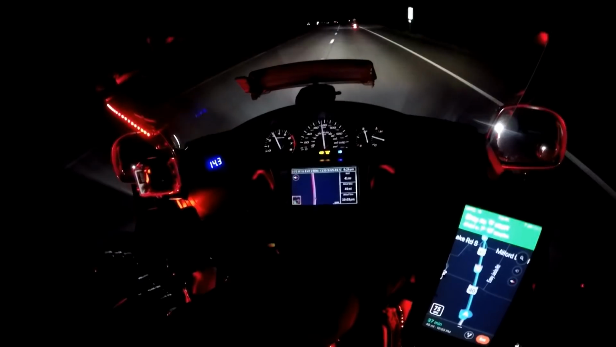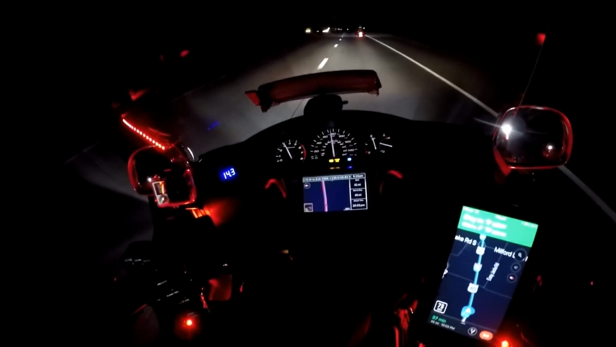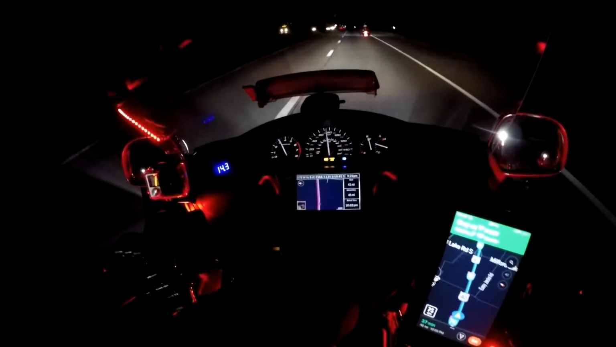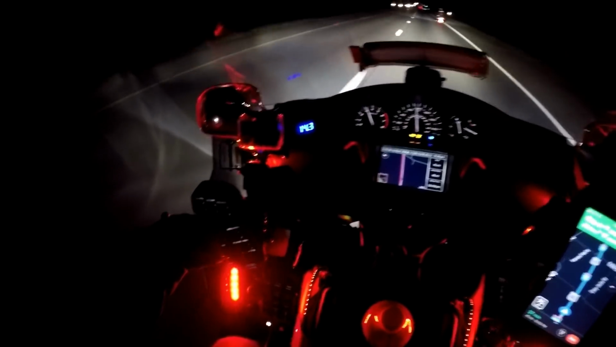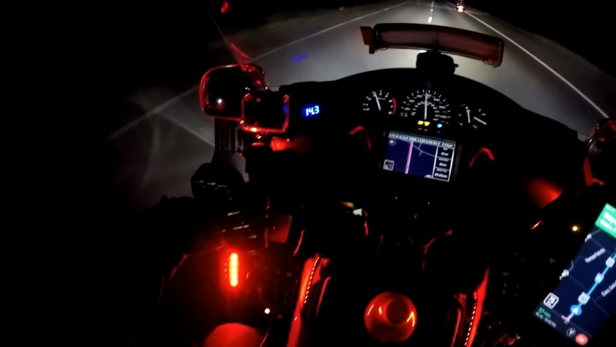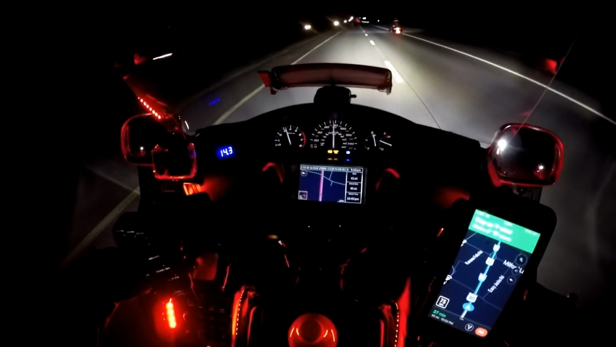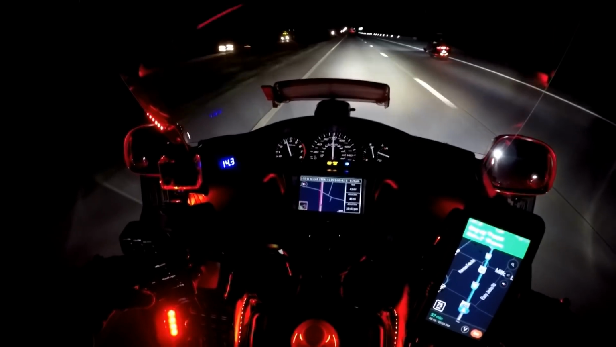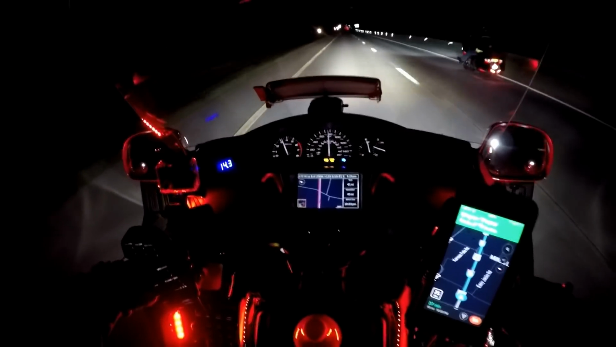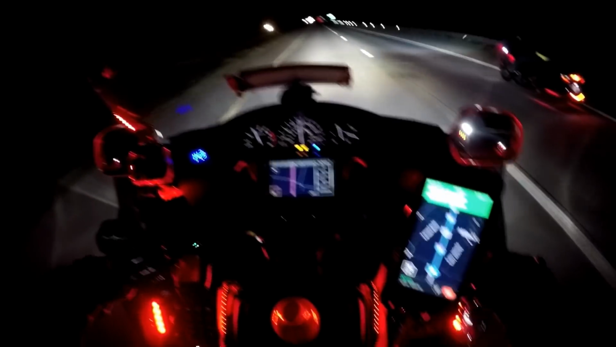All the bugs just ran past me to get to them lights. Look how the interstate lights up on both sides. Yeah, man, you can light it up. I'm looking at all the bugs flying past me to get to your light.